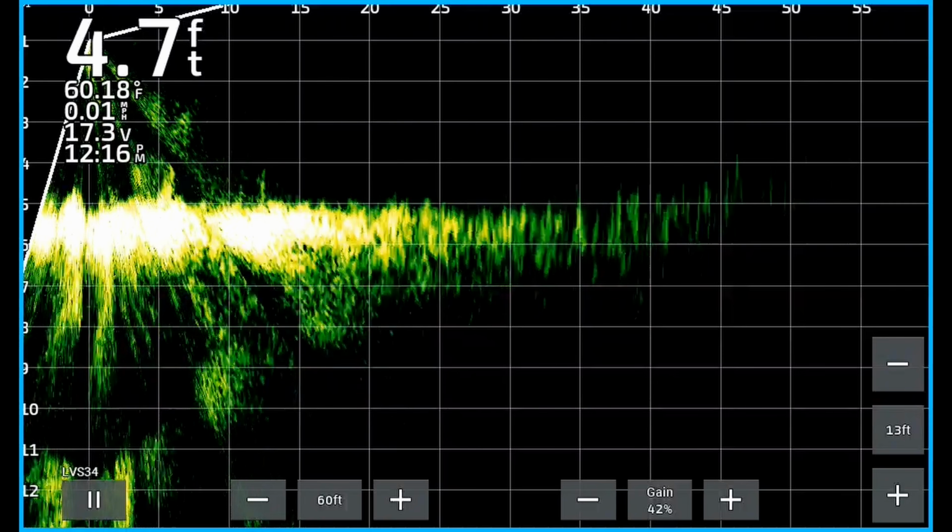Today we're going to talk about something about Livescope that I didn't know until recently, that I wish I would have known when I first put my Livescope on my boat. The thing I didn't know about was calibrating. So I'm going to show you how to calibrate.